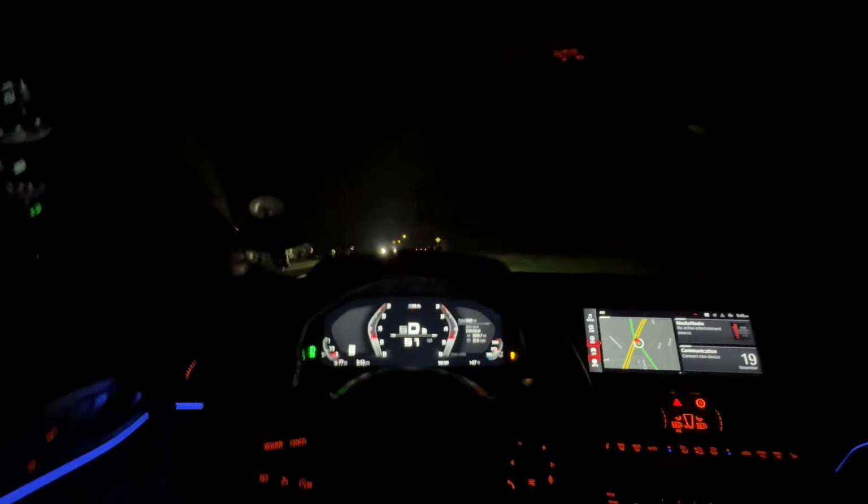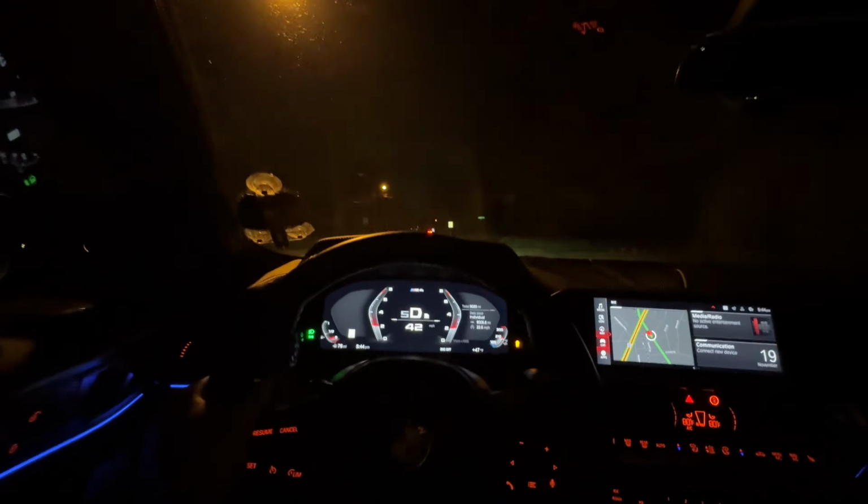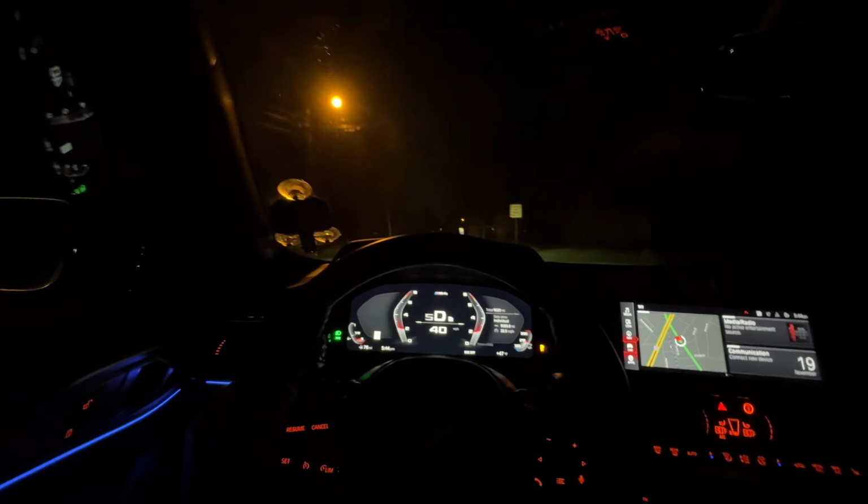For those of y'all who are new to the channel, you know what I'm saying? This is a Black Sapphire Metallic G82 M4 Competition. It's got carbon everywhere. It's got a carbon hood. And this motherfucker rips. It's stage 1, 550 horses.